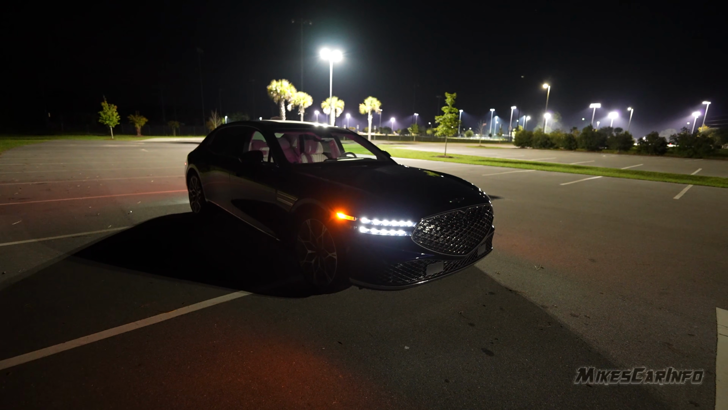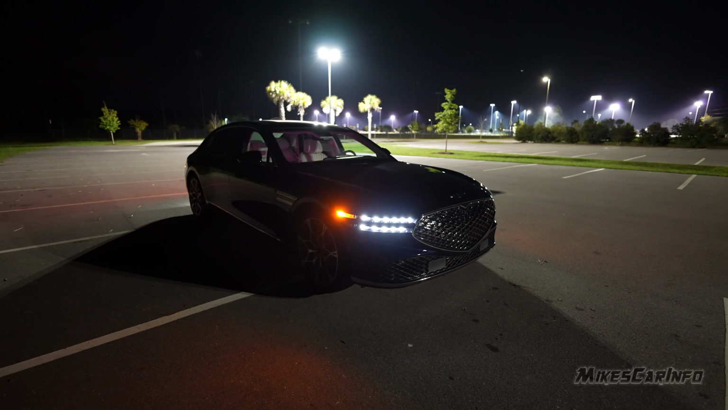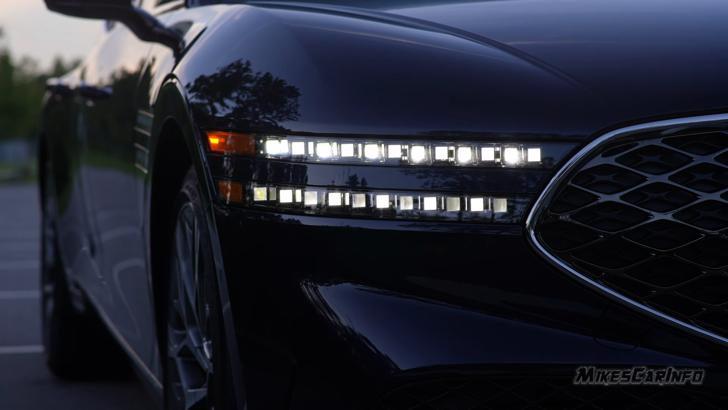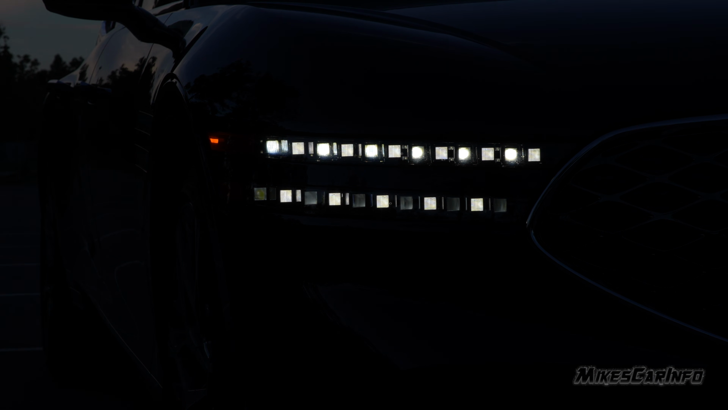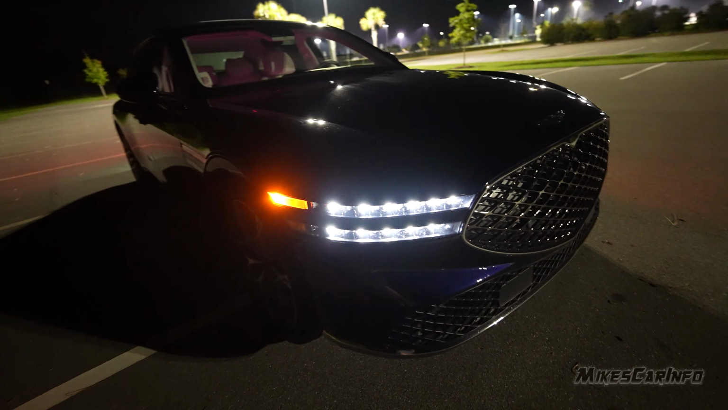When I turn the parking lights on, basically it's a dimmer version of the headlights. When I turn the headlight actually on, it will be much, much brighter. But yeah, very interesting headlights. Completely unique looking. So this is just the parking lights on, and that's why they're so dim.